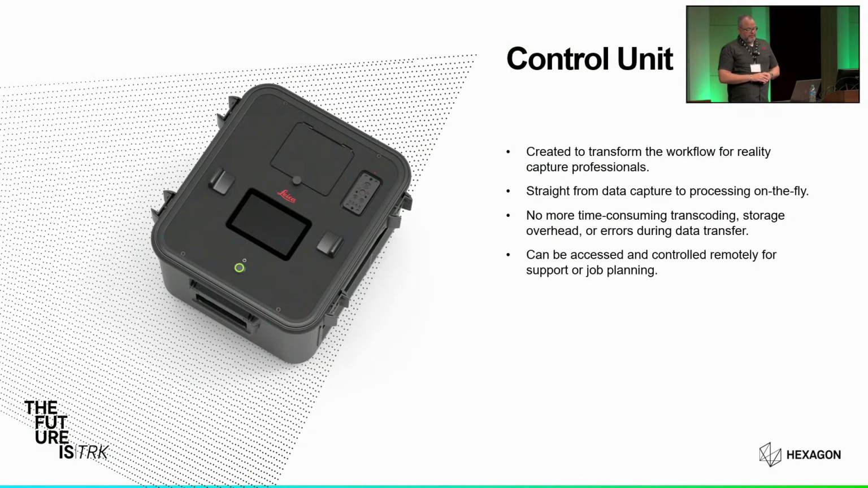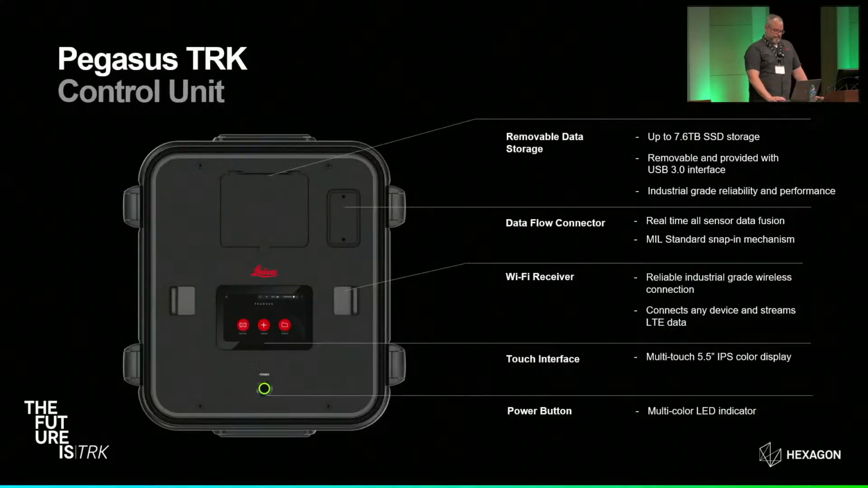Now, I talked about the control unit before, and this is really the brains of the operation. This is where the field interface lives. This is what's prompting the driver on where they need to turn next, and it's what's prompting the autonomy in the collection itself. So it's equipped with LTE and Wi-Fi.